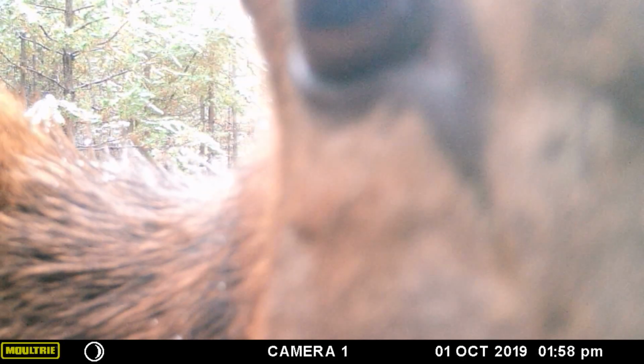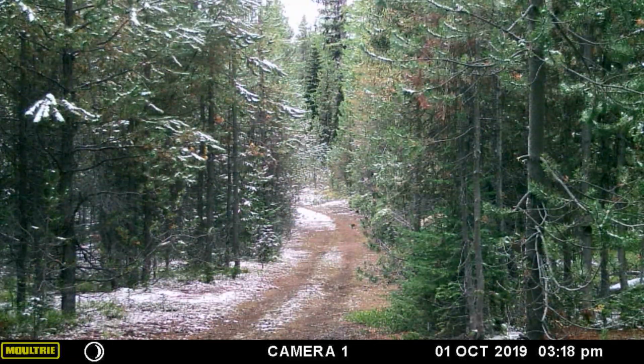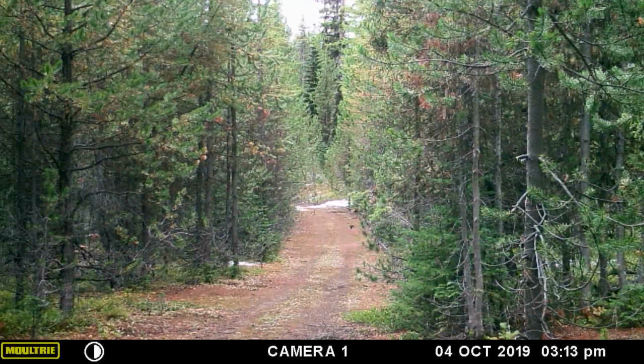Later that day, that one gets spotted. Walks off. And it starts snowing. This is 11:48, and look what happens 3 hours later. The snow melted that fast.